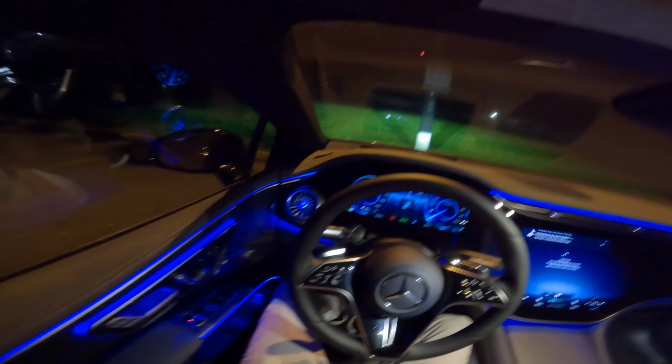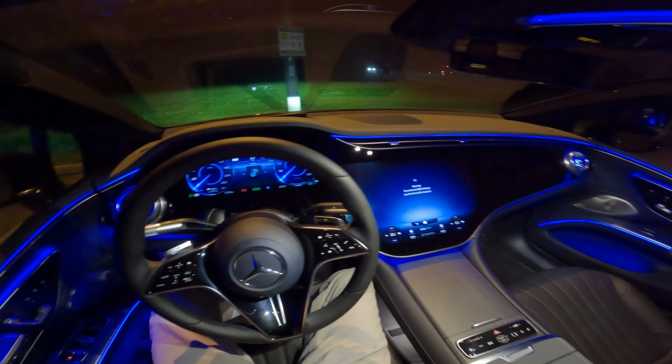Welcome to GC Cars. My name is Eric and today we are going to take a night POV test drive on this 2020 Mercedes-Benz EQS 580.